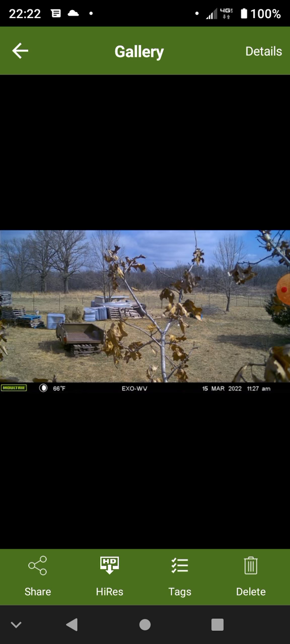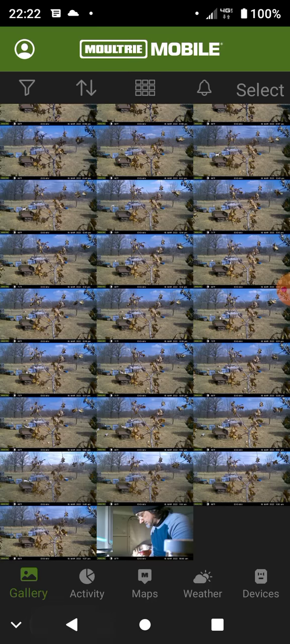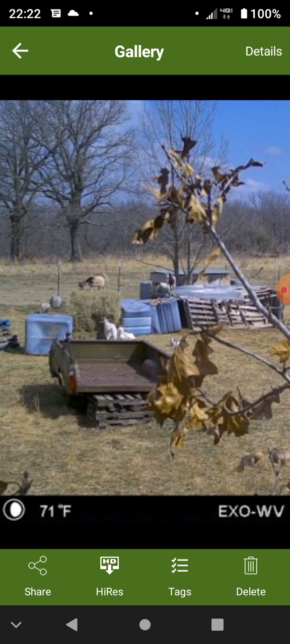Alright, yeah, see, here's 3 totes right there. And maybe it's this one. Yep. Basically, one of the goats was on top of the hay bale. And it looks like another one's thinking about it if she didn't get over there as well.